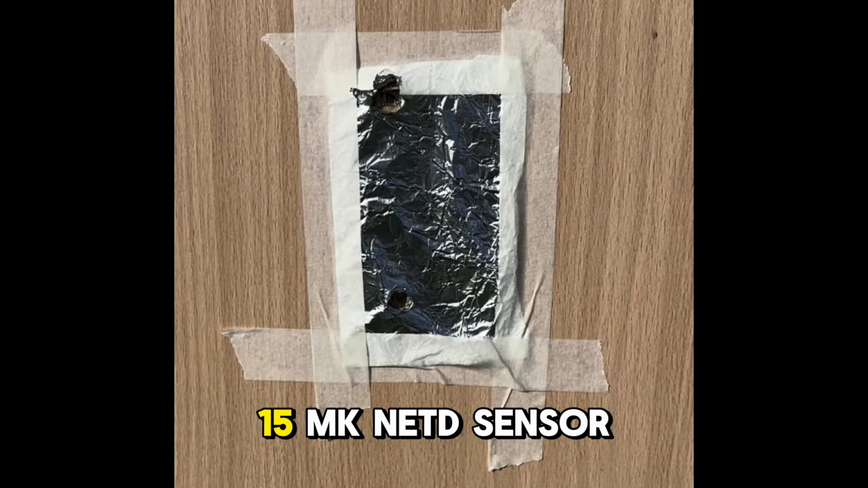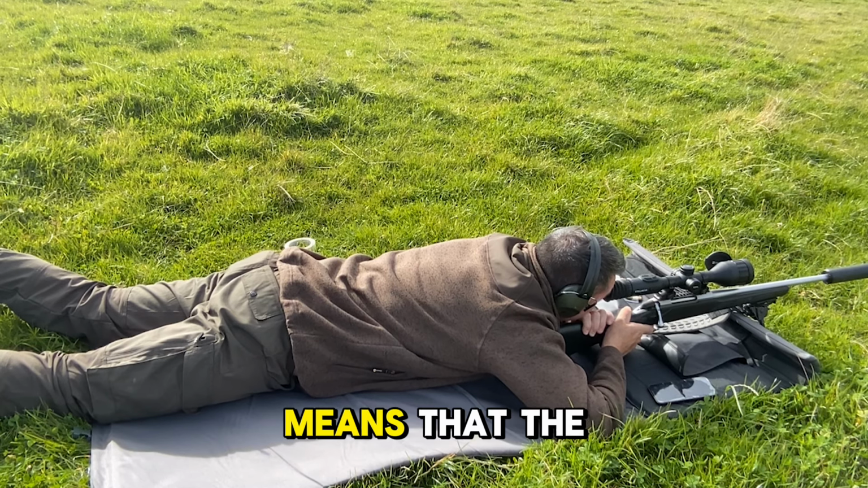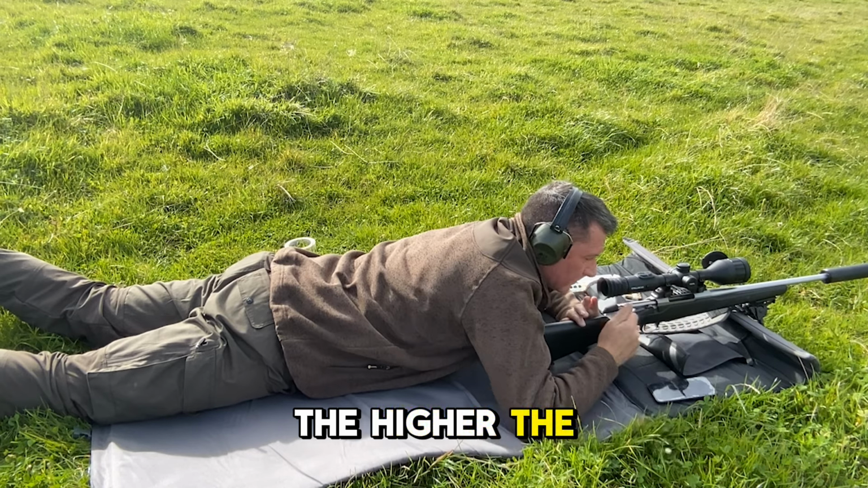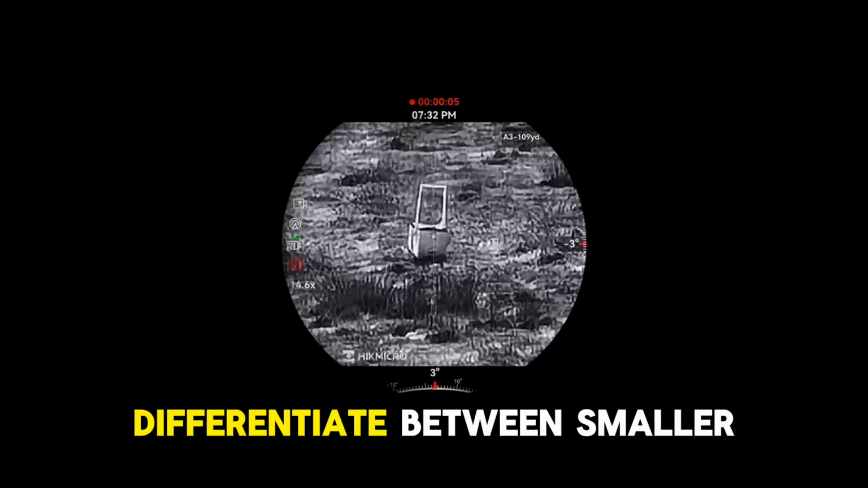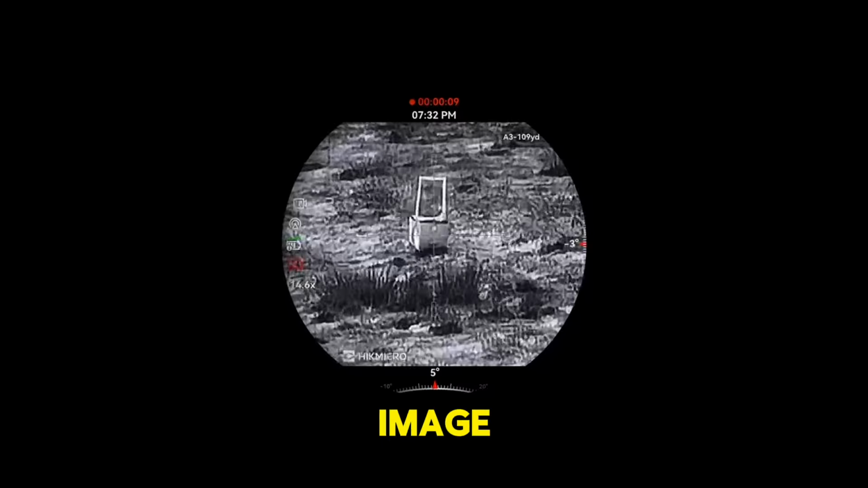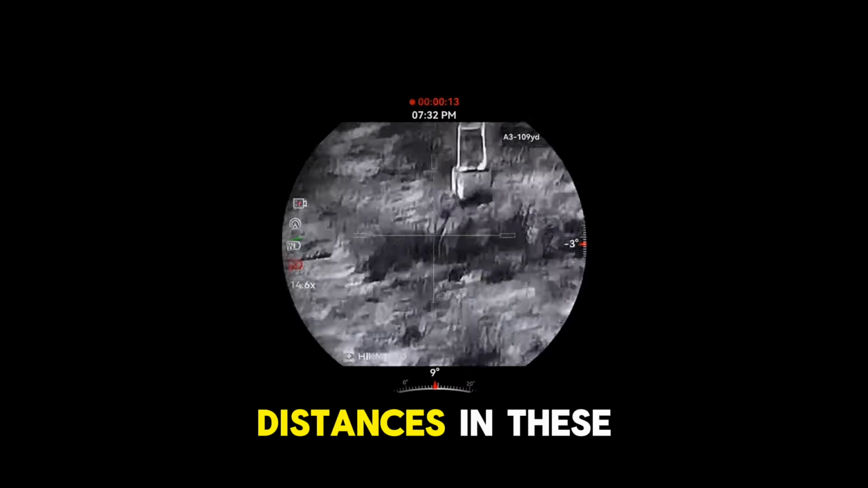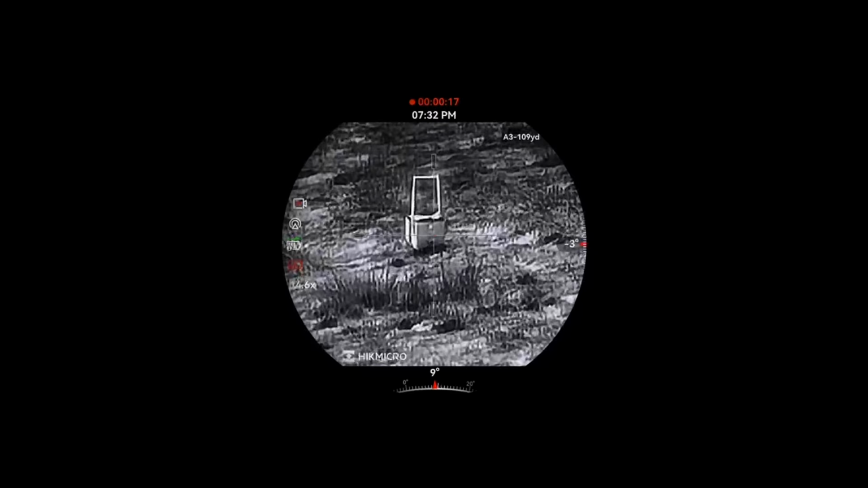But the sub 15 millikelvin sensor at its core means that the lower the number, i.e. sub 15, the higher the sensitivity of the sensor. So it's able to differentiate between smaller temperature ranges and give a more detailed image. And that's why I can shoot confidently out to these distances in these conditions with the Stellar 3 Pro.